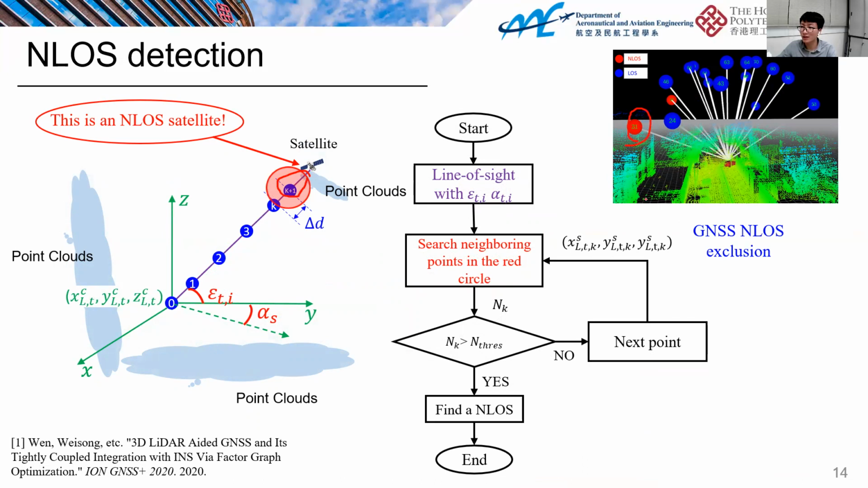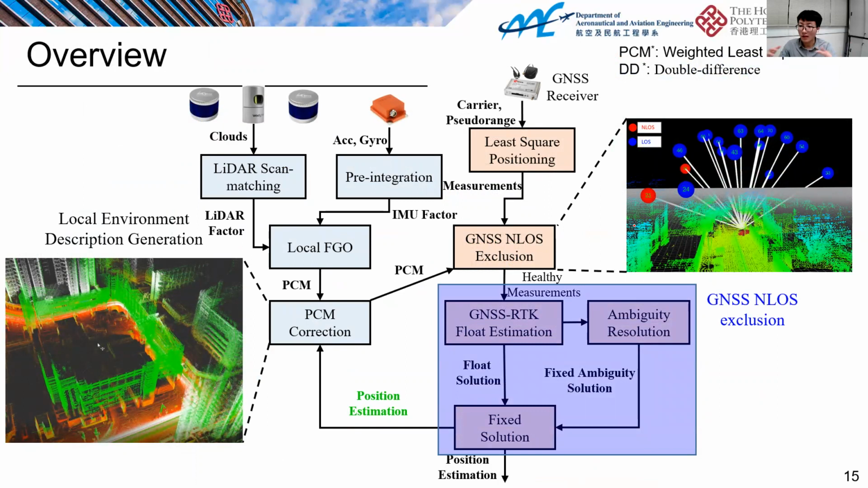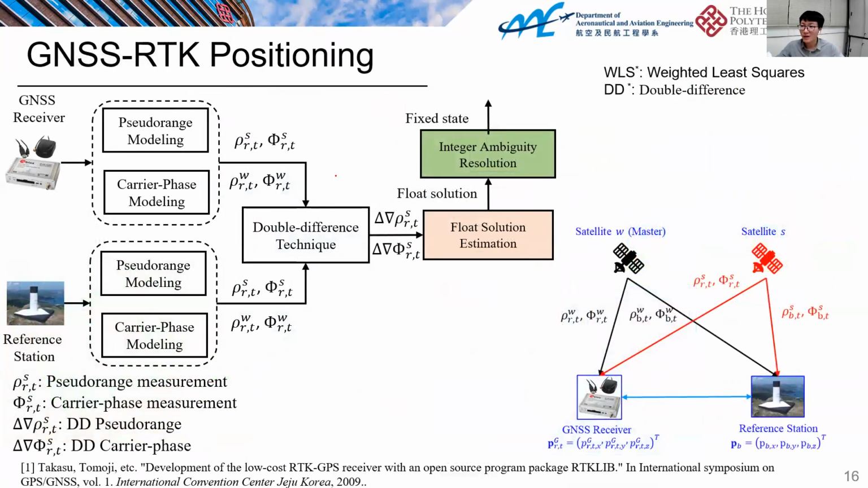Okay, here's the example in our dataset. Last one is that after we apply the NLOS exclusion, we can do the RTK positioning. Here is the major principle, and we are going to briefly describe how this is achieved.